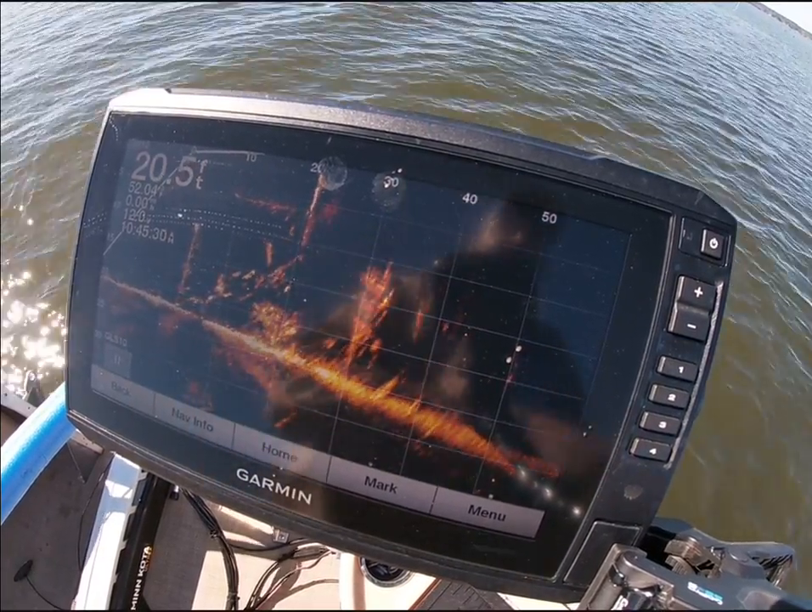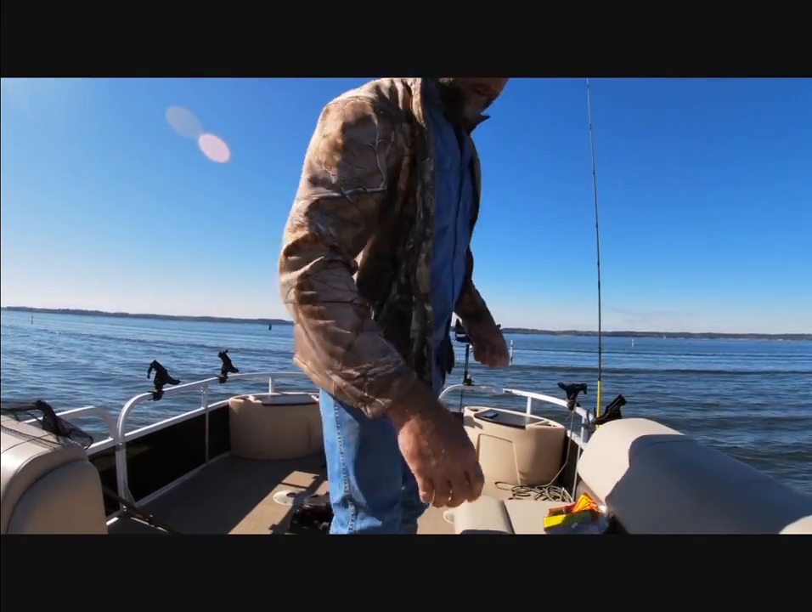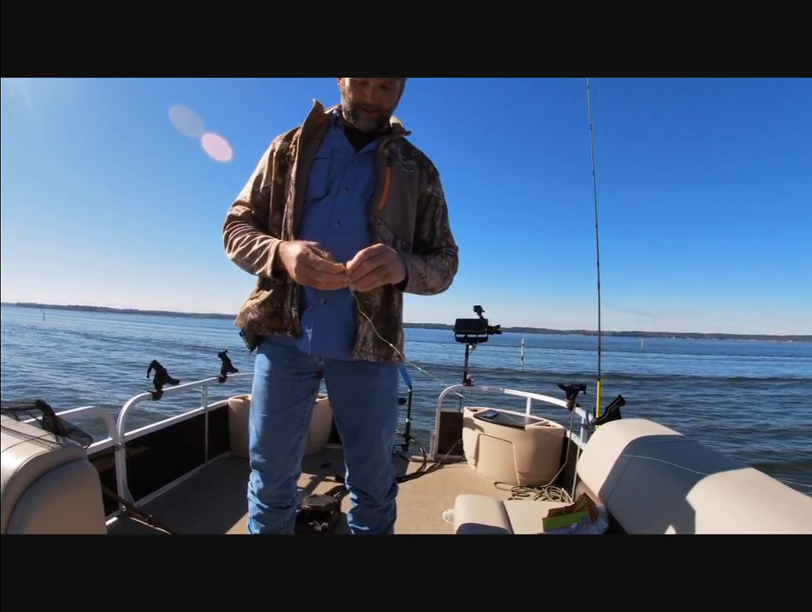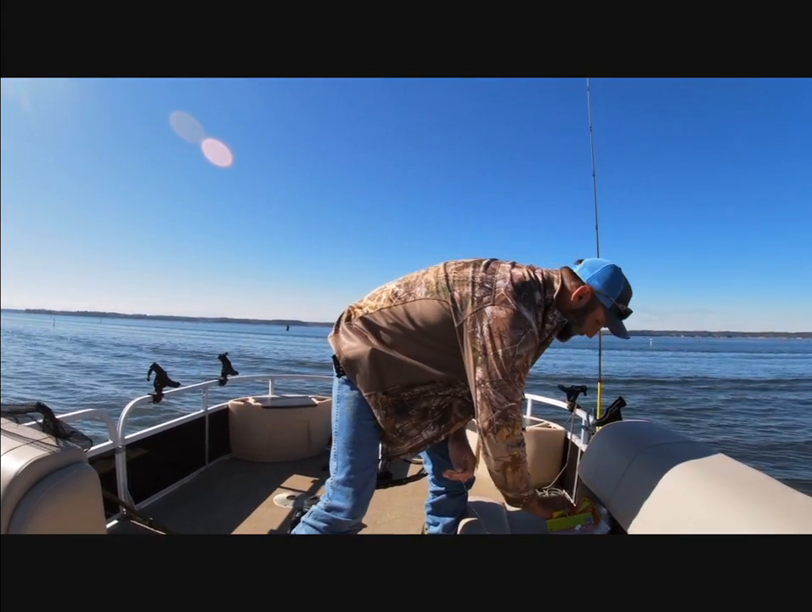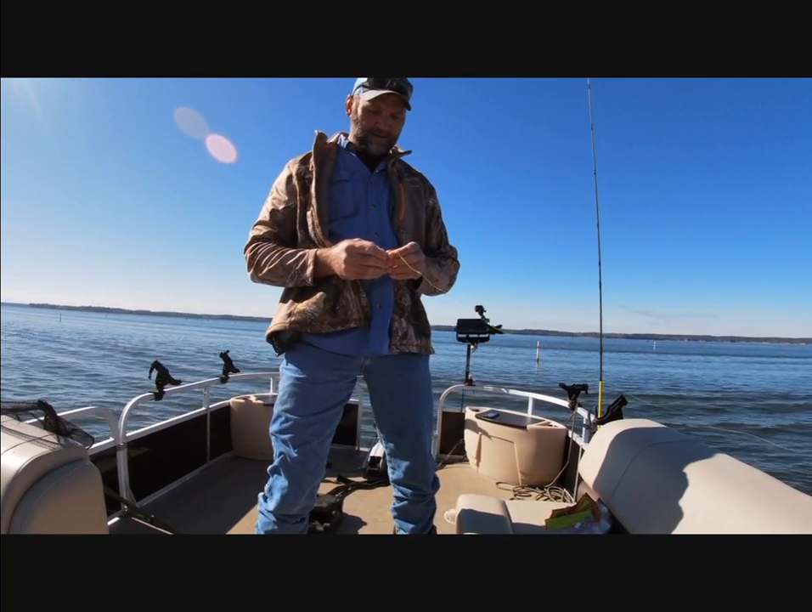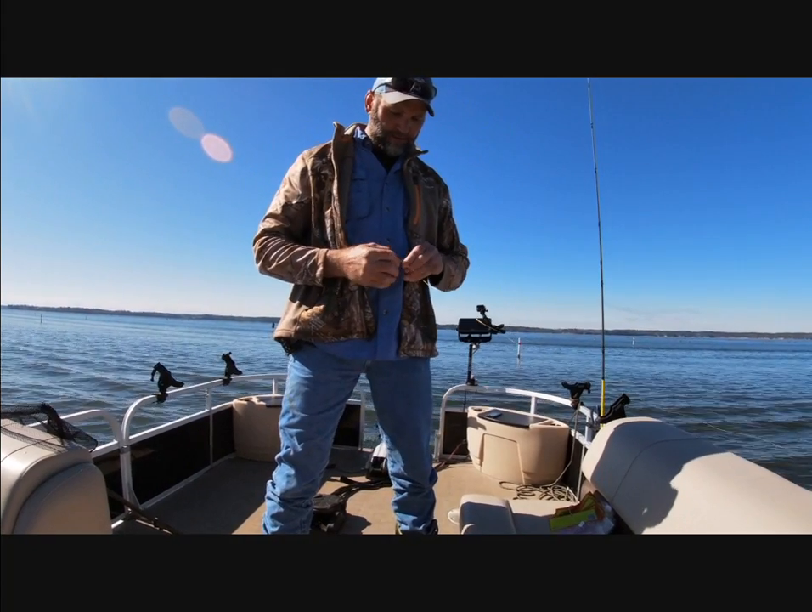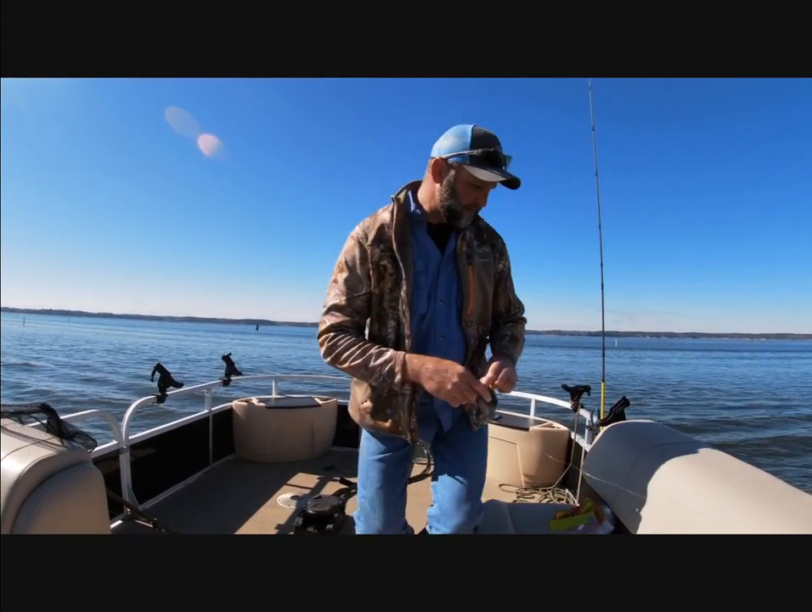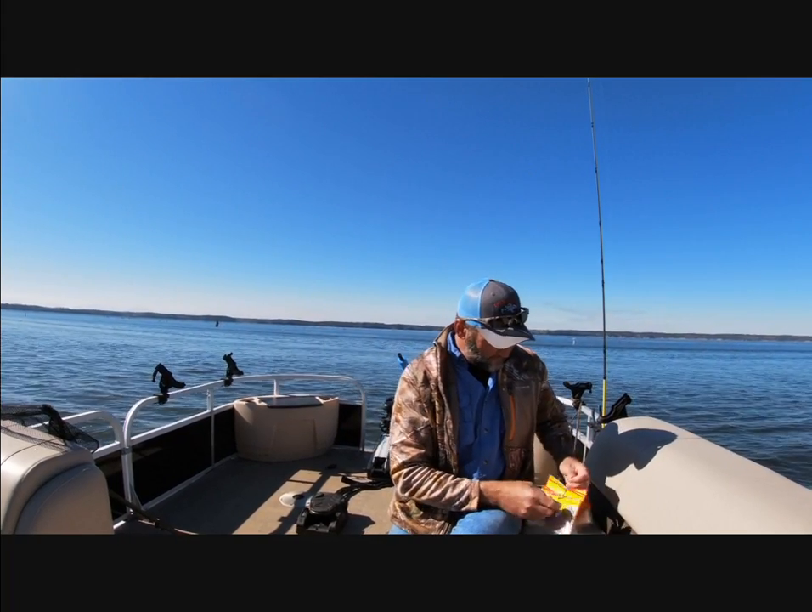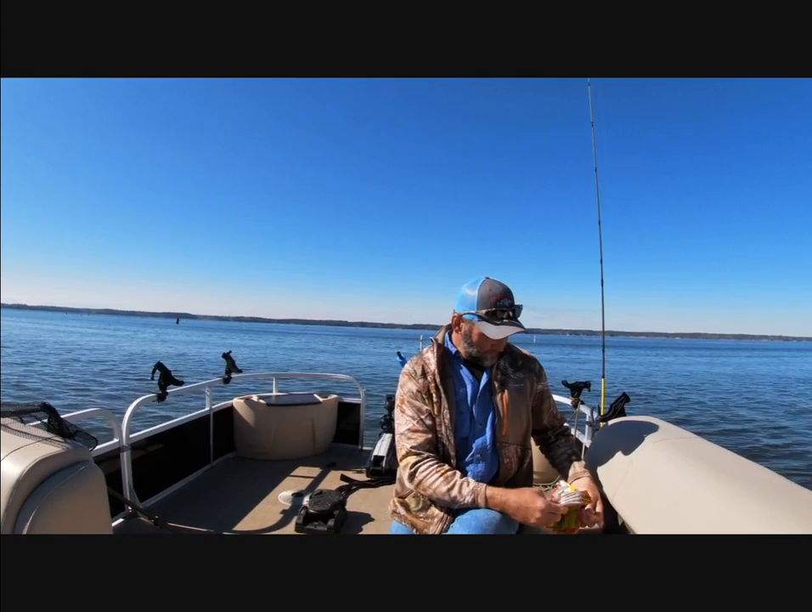All right, I'm gonna try to change colors. 2 pitches that literally I had fish all around it looking at it, would not take it. So I'm gonna try one more color just to see if I can trigger another bite. But when it gets like this on this structure or brush pile, when you got a number of fish, like I was saying, you'll get to where they just won't bite for you, the ones that are there.